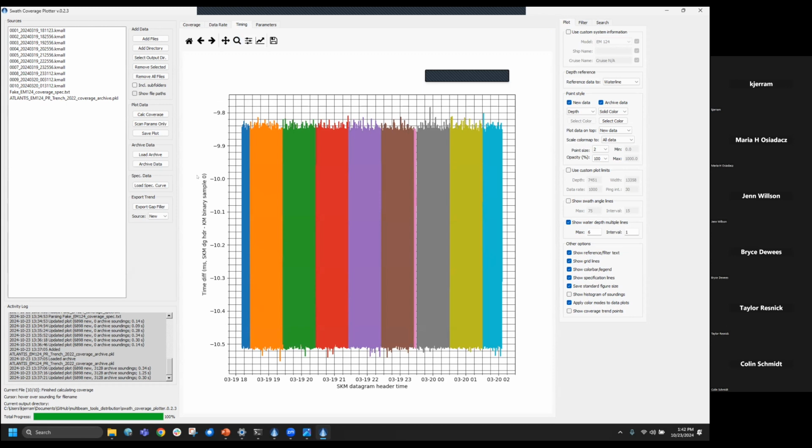Speaking of timing, this was a request from Jules, looking at CPath systems. There was some concern about latency between when the datagrams get generated from the MRU. It's literally the MRU's raw timestamp versus when it arrives at the multibeam and gets timestamped by the multibeam.